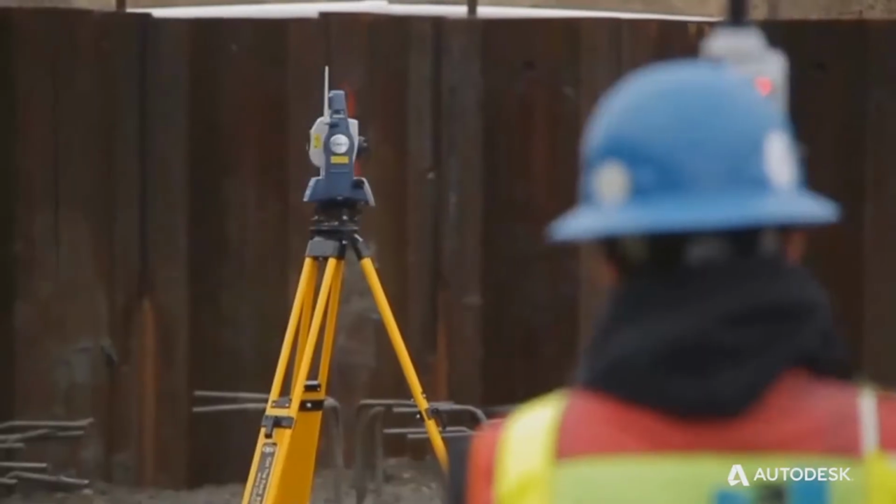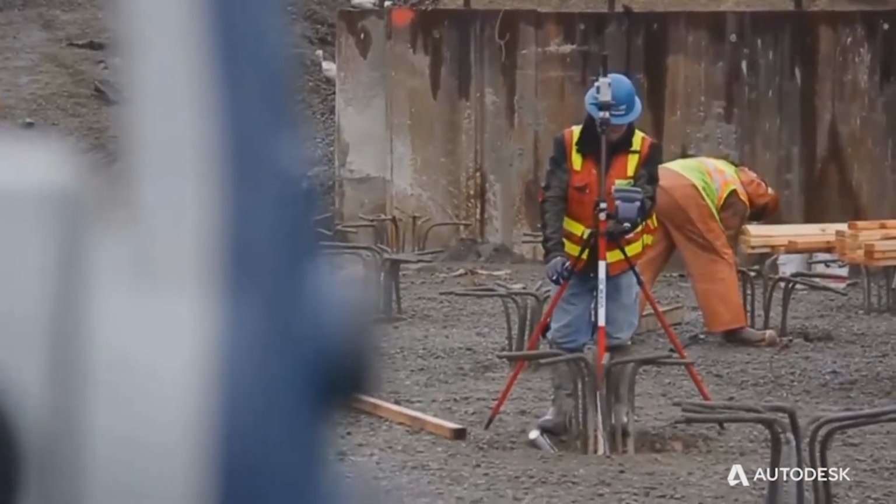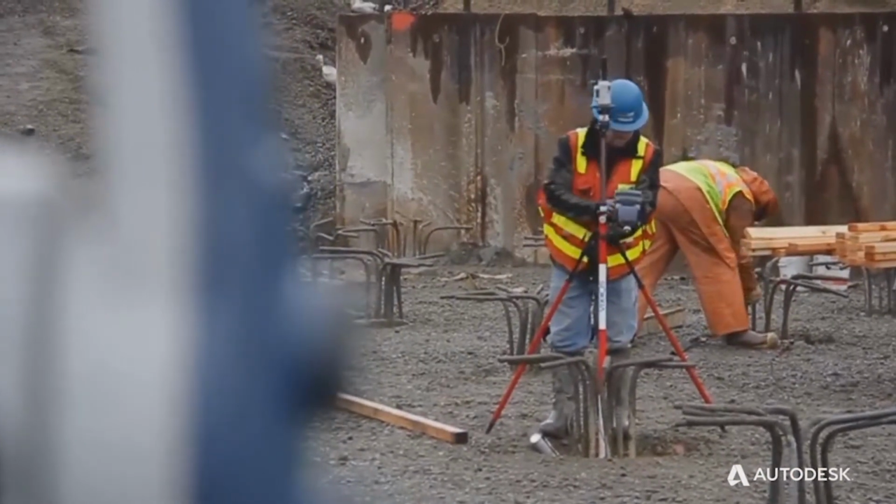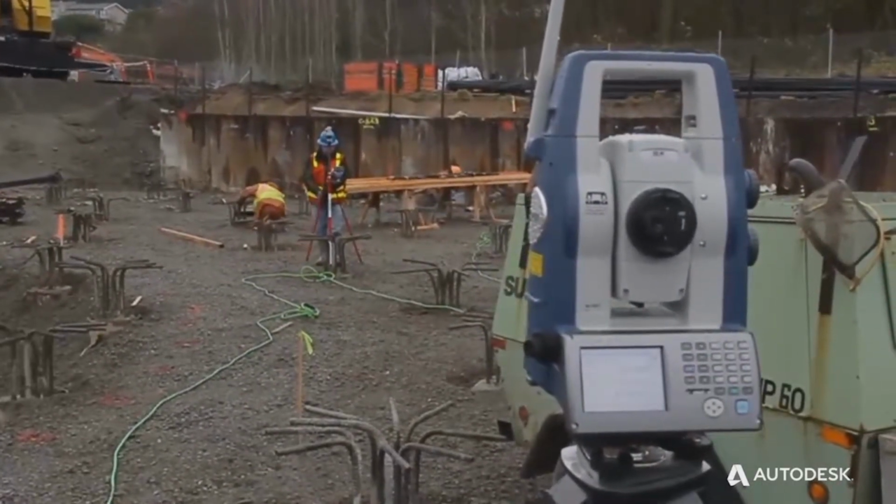And our layout person doesn't even have to be in the same state. We'll just email it to him and he'll load it in his data collector, level up the robot, and you hit a couple of control points that everybody on the job is using, so we're all building off of the same solid control points, and boom, you're ready to go. Just takes minutes. We can set that total station up in a safe location and instruct our crews to lay out the points that are in safe areas to work.